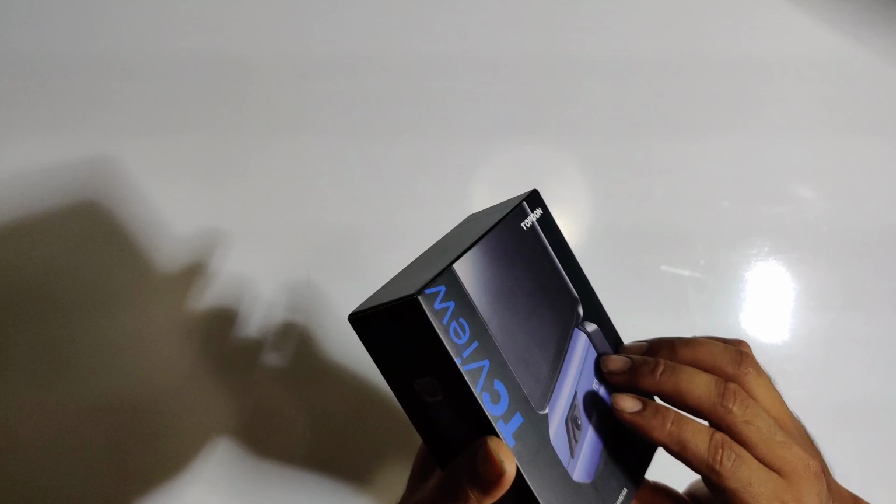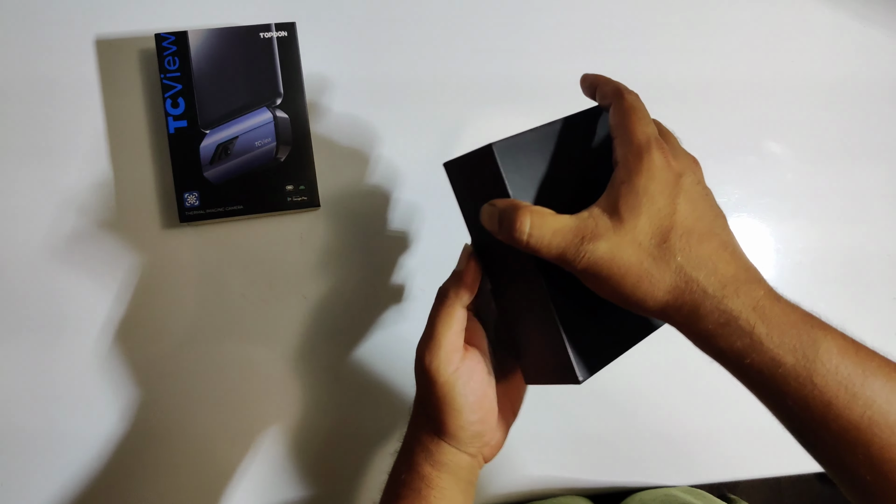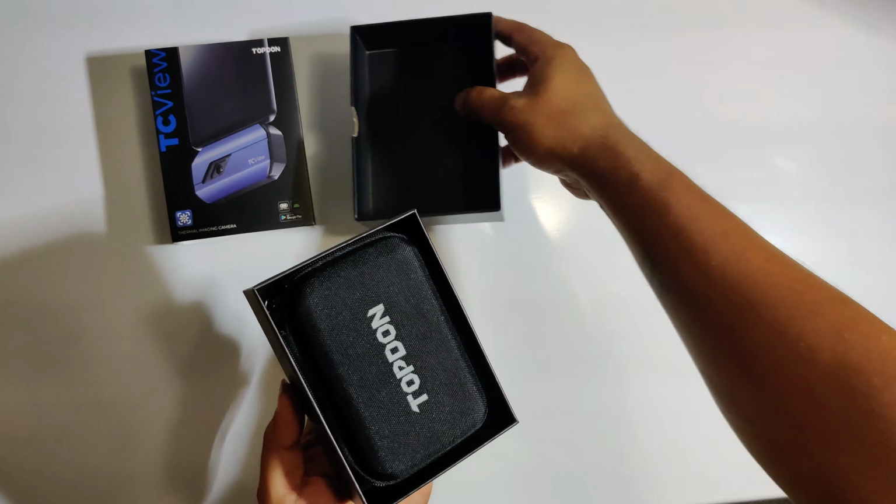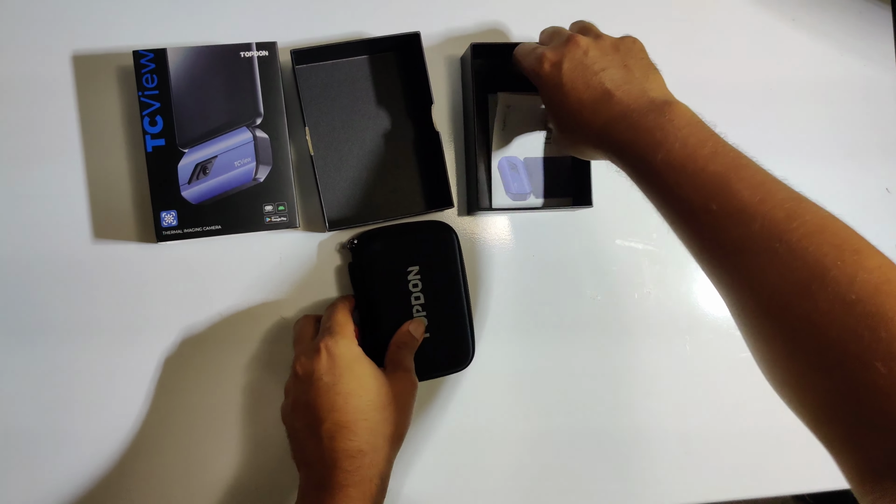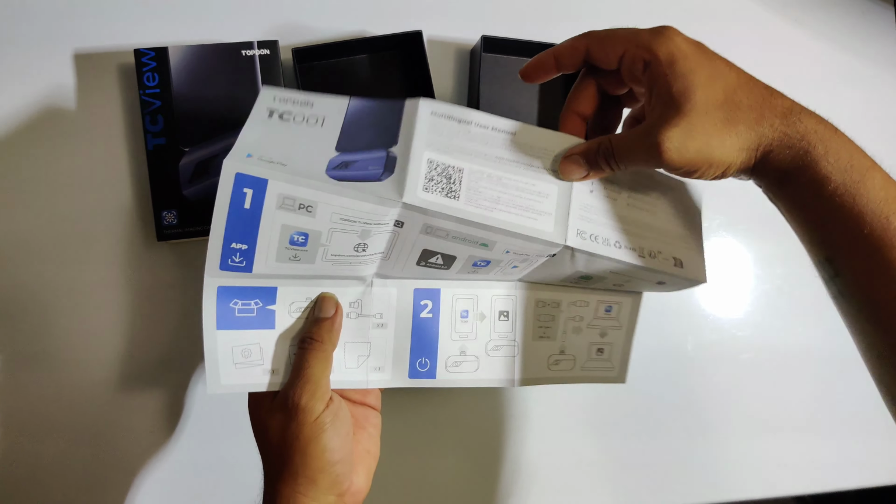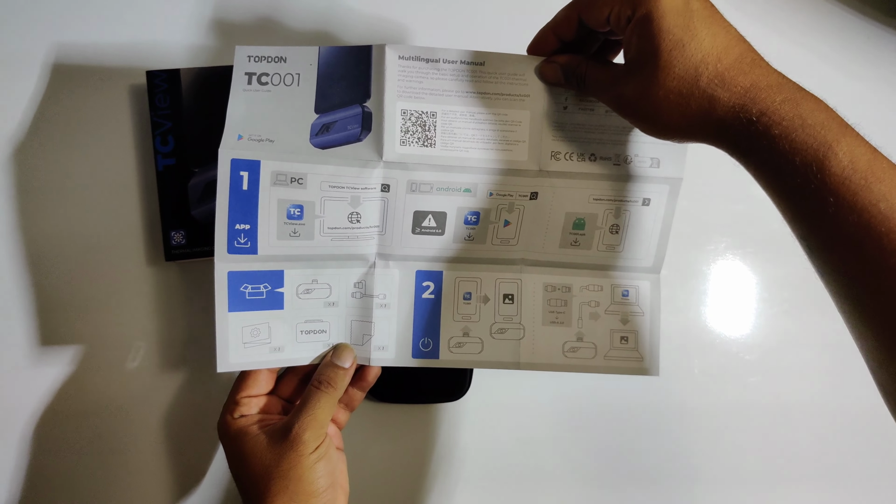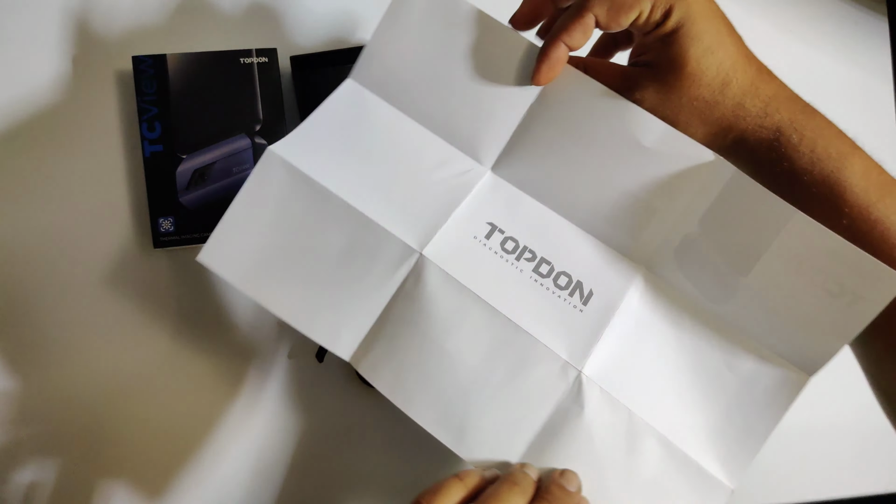Okay, so we've got the box. It's quite a good quality, good looking box. Inside we have another box. And inside of that we've got a little rugged carrying case as well as our instructions. We have some simple instructions as to where to download the APK as well as the computer executable.